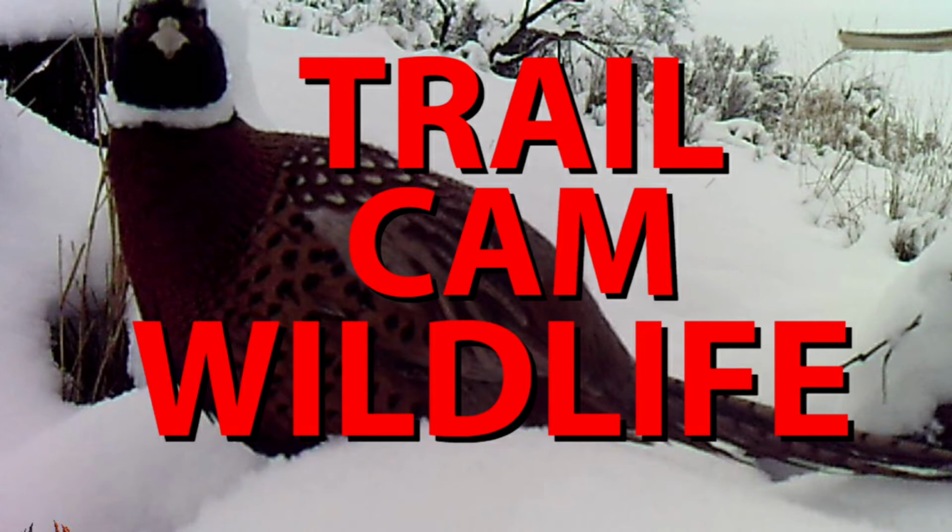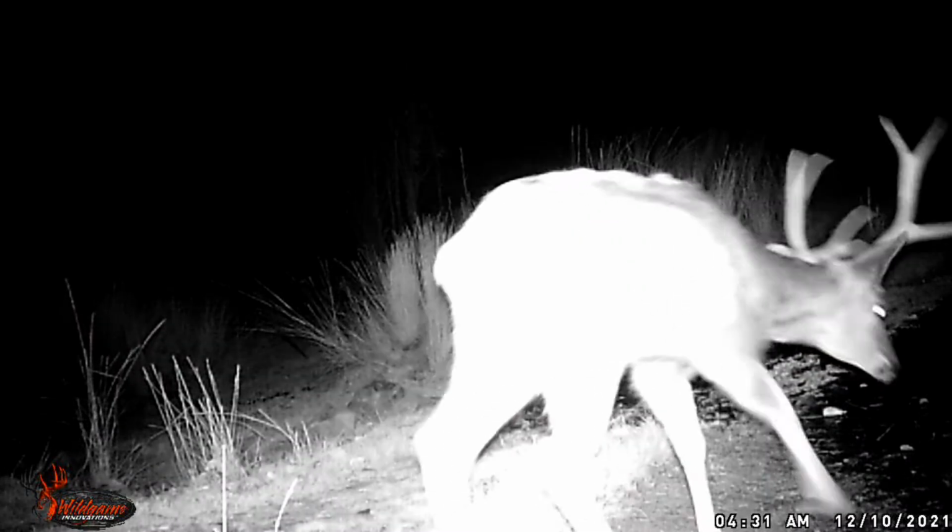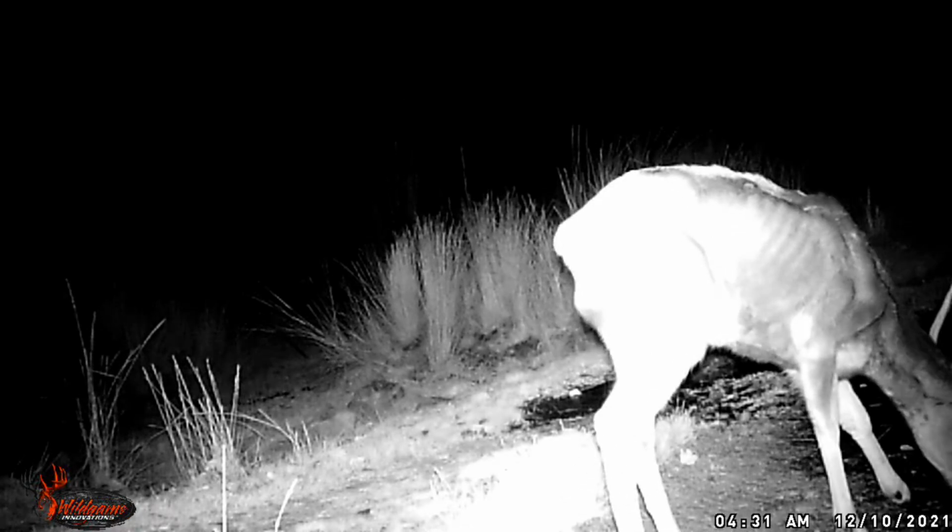Welcome back, everybody. Check out this deer. He looks kind of unhealthy. You can see his ribs.